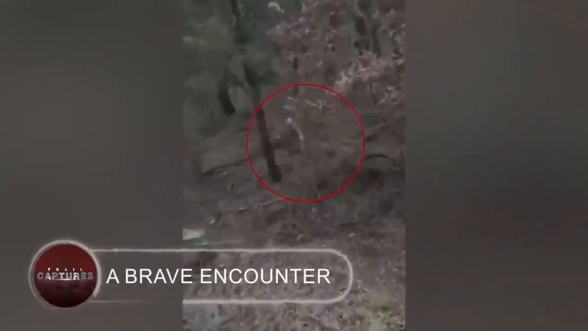Cryptid in woods. This man is unaware that a scary beast is about to destroy his plans to explore the woods early in the morning. After setting up camp in the forest and choosing to go around the trails, the man noticed an odd cryptid behind one of the trees in the footage he was filming.